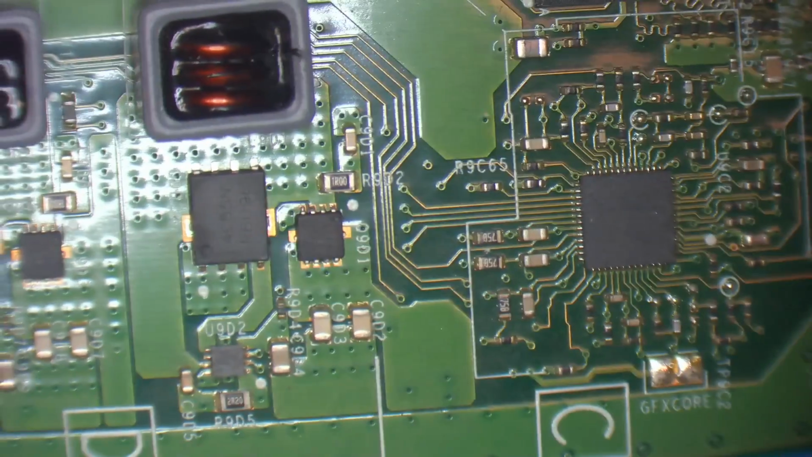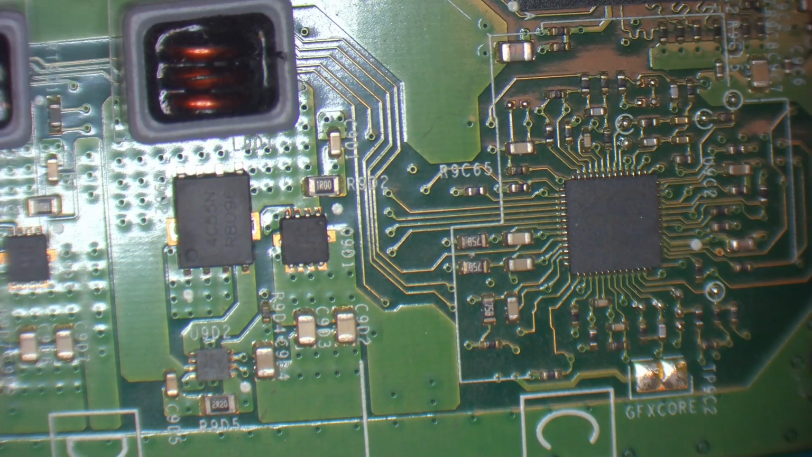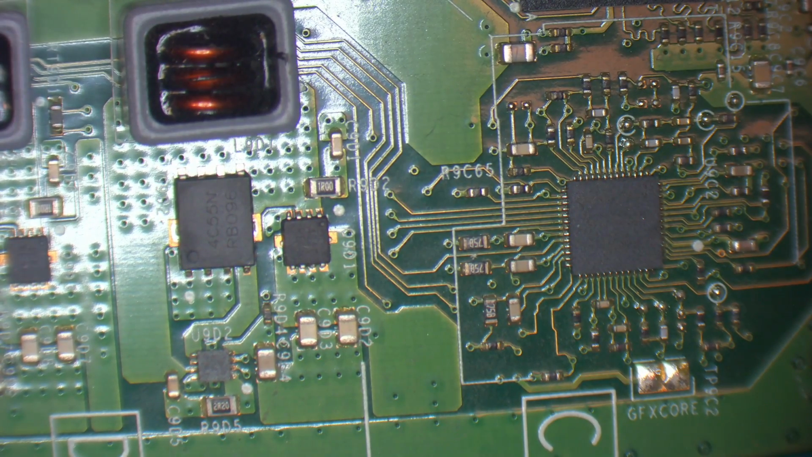Alright, so we've got the main power management area here, and as you can see there's a few components around here. We're going to test certain components just to see what's going on. So what I'm going to do is get the multimeter and set it into diode mode. That's going to give me a reading on the voltage drop to ground on certain components, and the certain value is what we're expecting to see.